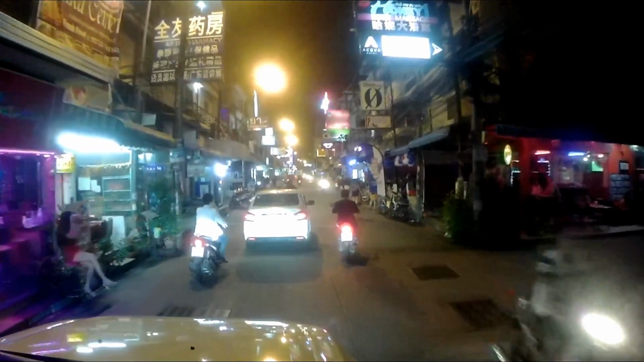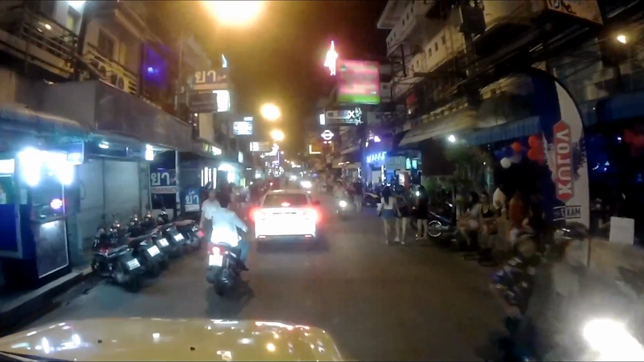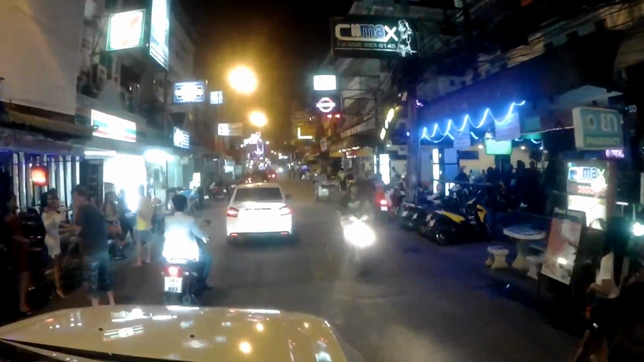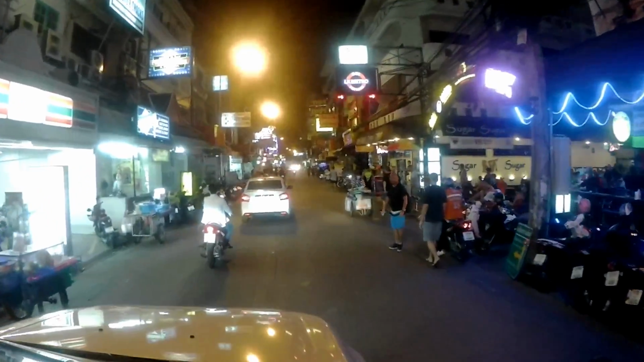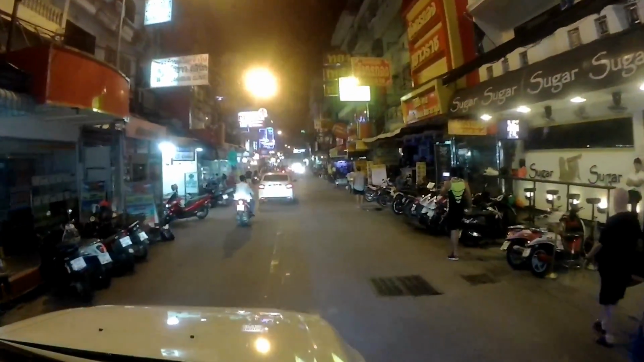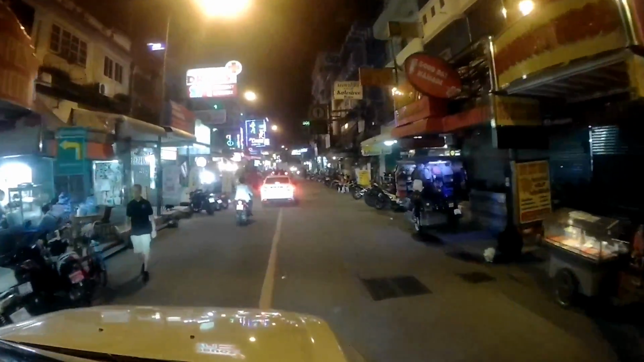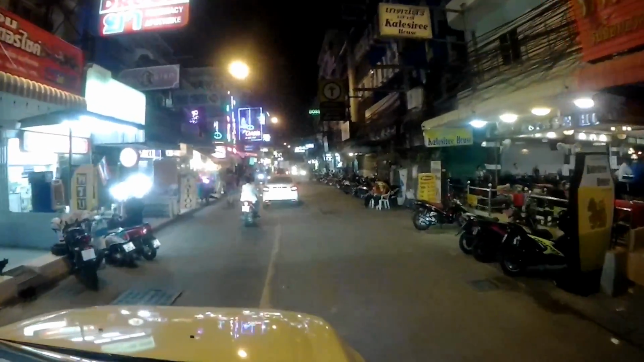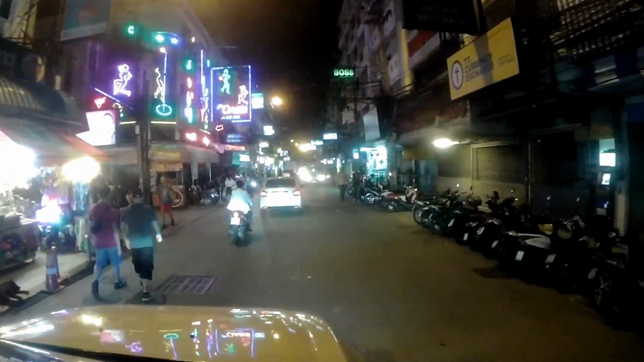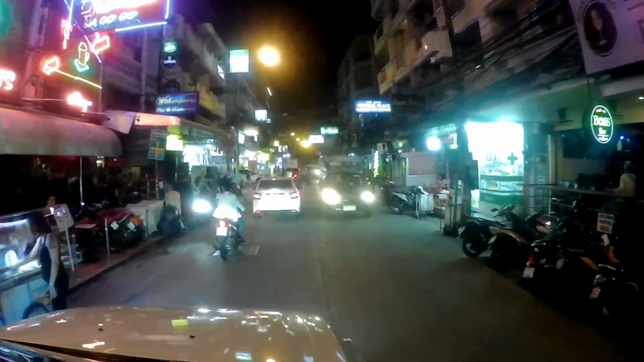Soy Honey on the right there. We're just coming along now, and you'll see on the right LK Metro. That's LK Metro right there next to Sugar. Along on the left is the Oasis of Go and Soy Chayapun. And that's Soy Chayapun there, and the Oasis of Go.